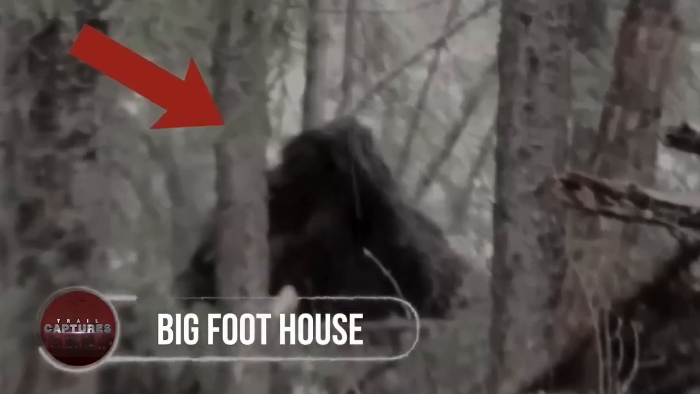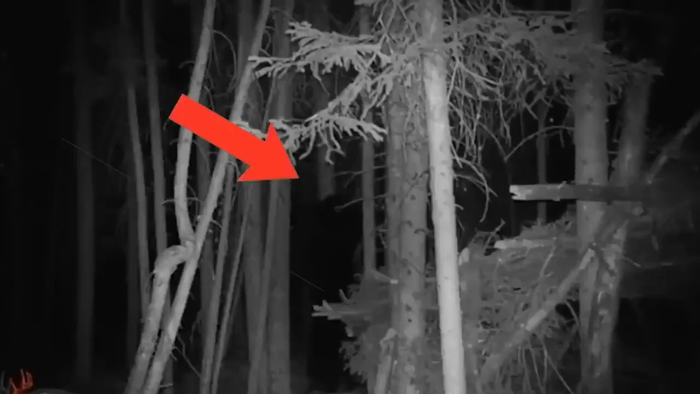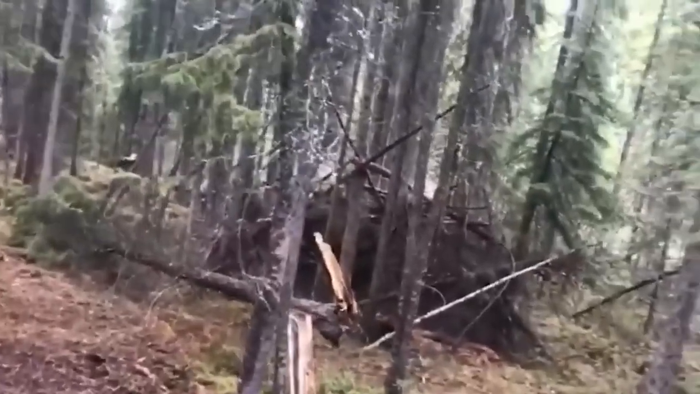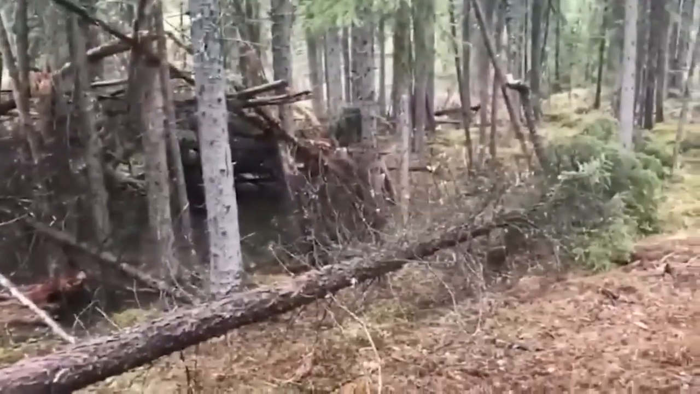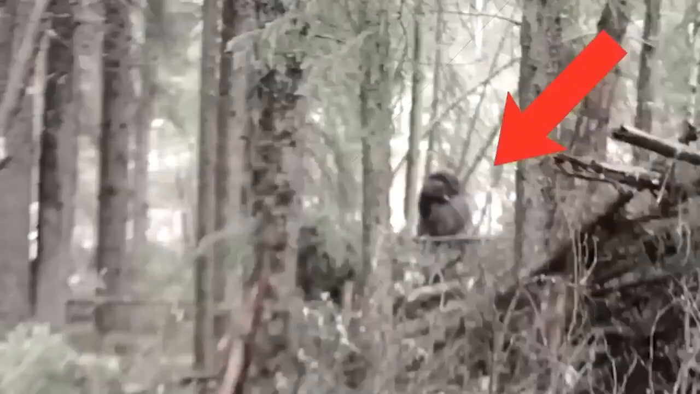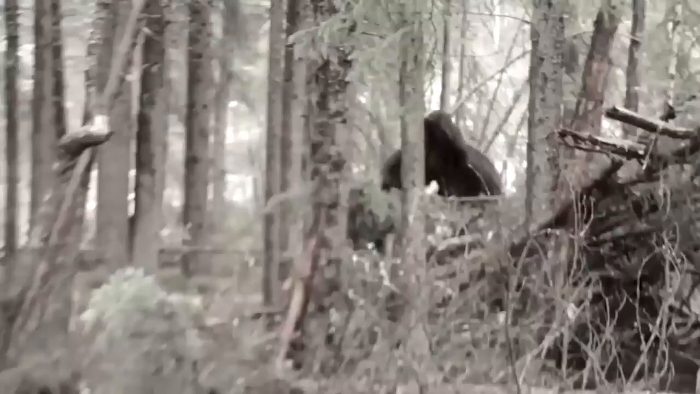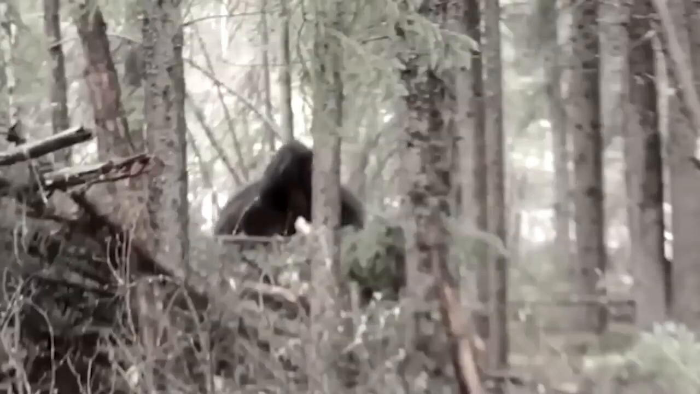Bigfoot House. To date, there hasn't been even a single rumor of a Bigfoot attack, but this might very well change if people start approaching its residents uninvited. A curious tracker, after hearing multiple sightings of a Bigfoot, decided to track it down using a series of trail cameras around Crescent Falls in Canada. After numerous failed attempts, he finally managed to find a secluded area surrounded by dense forest, where the tracker believes to be the house of a Bigfoot.